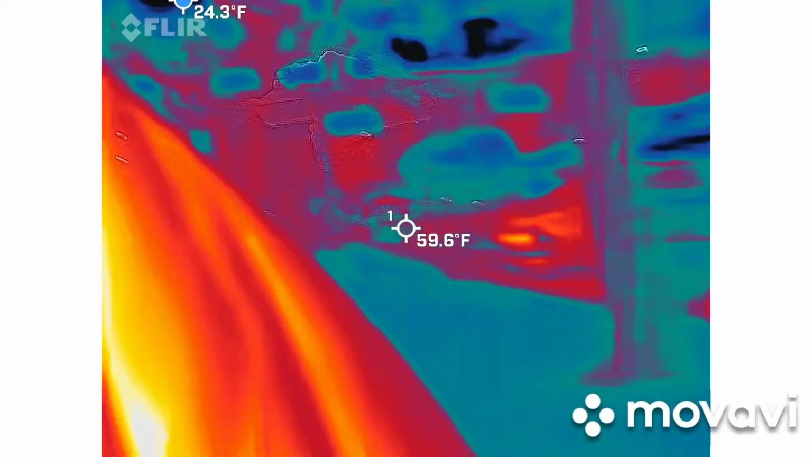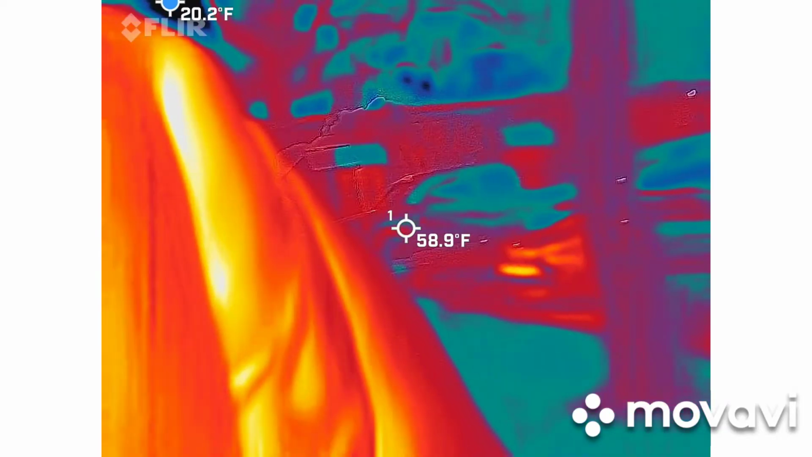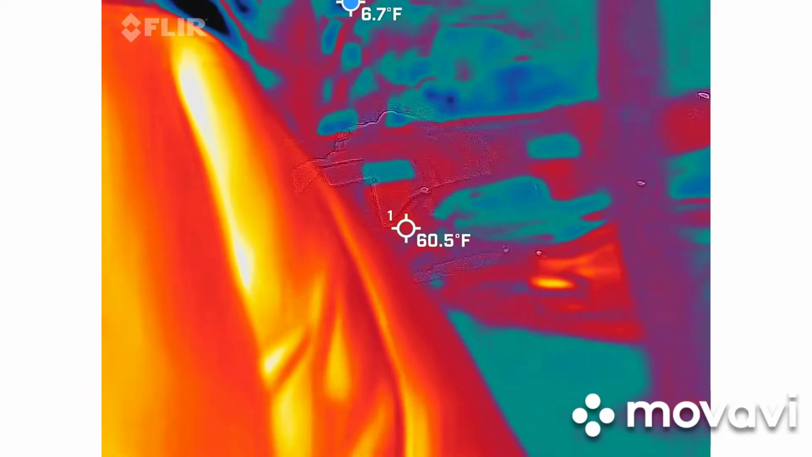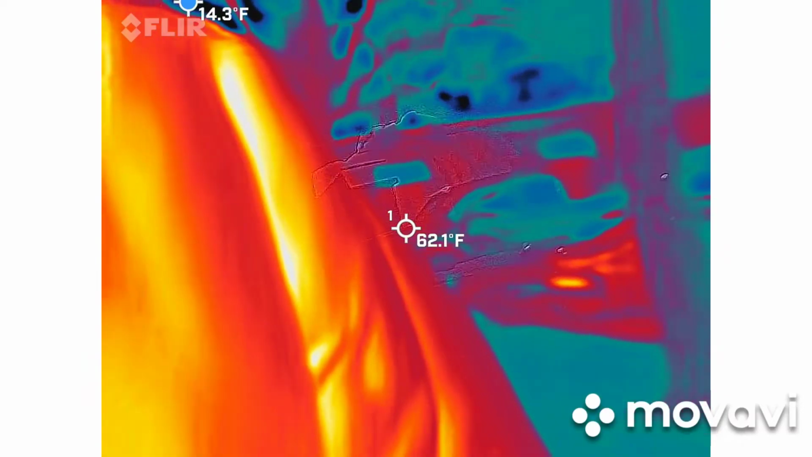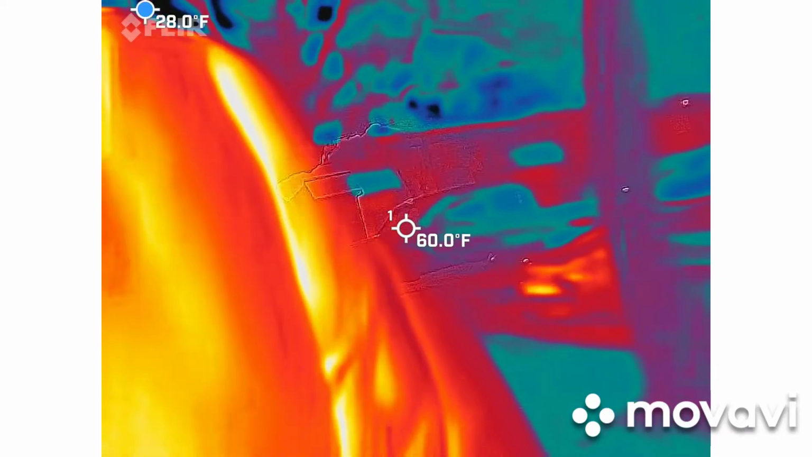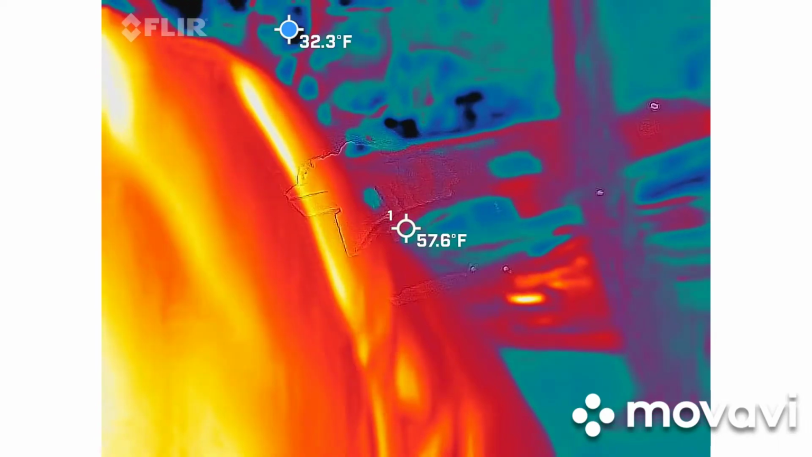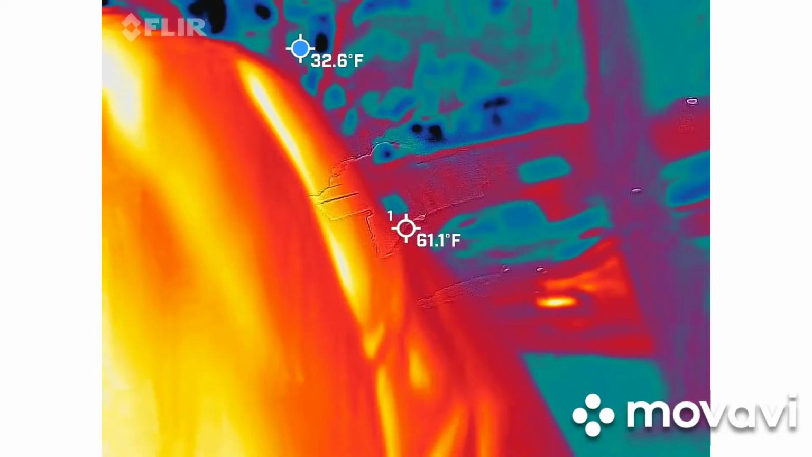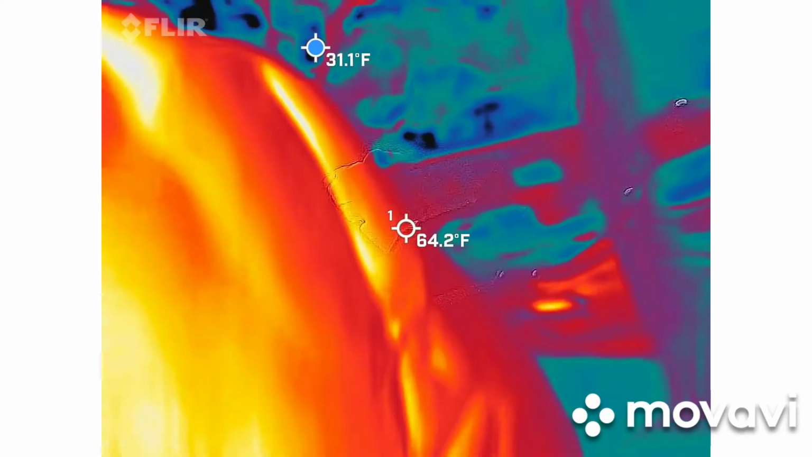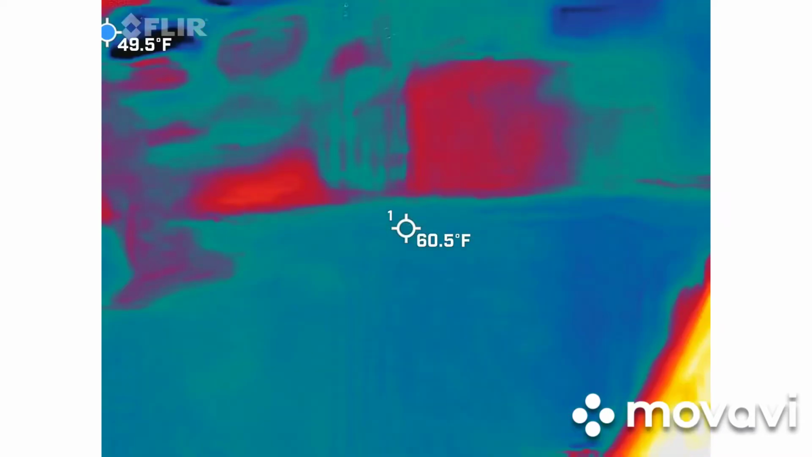But there's also a blue dot that's bouncing around. You'll be able to see it closer once I hand it over to you. That blue dot is giving us the coldest point in the frame at that particular moment. The blue and the black areas of the screen are the coldest areas. So it's going to show a variance of temperature from white to black, black being the coldest. What we're looking for here is literal black and blue spots to either take shape or move on their own. So again, the blue dot just helps guide us along. Let me get rid of that.